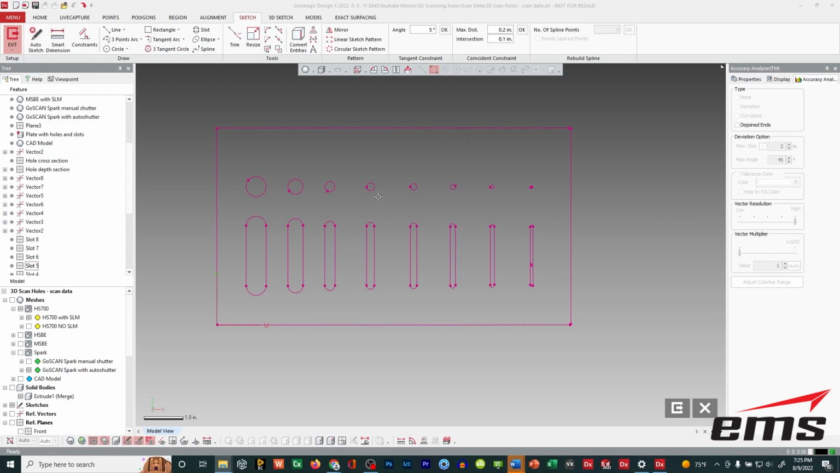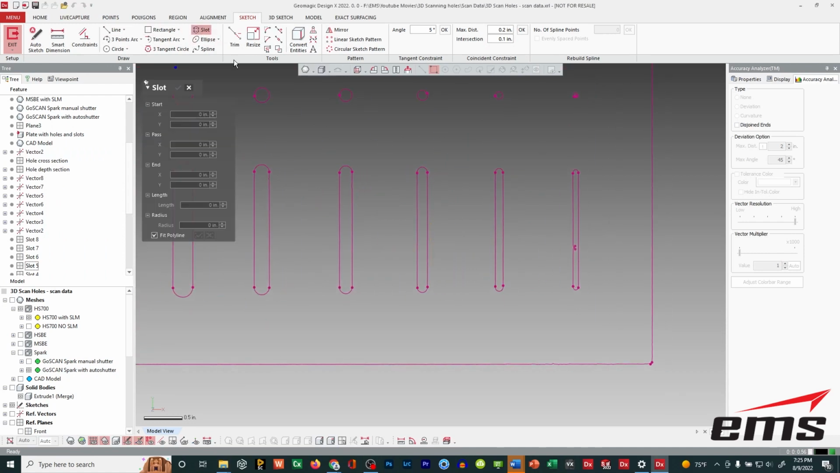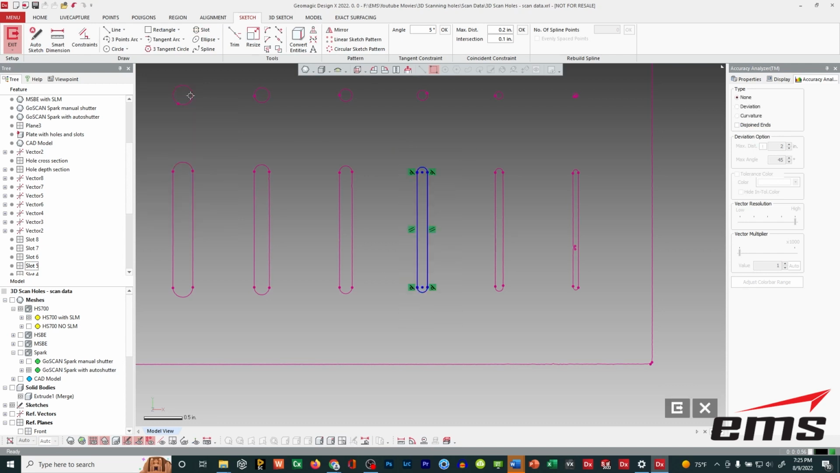Now we also did the same thing for the slots. So if we come in here and look at the section and we just go to our slot tool, and for example, we just window in, it's going to fit a slot through that data. And also we can do that accuracy analyzer and see what kind of accuracy. And if we're within a few thousandths of an inch, we're going to say, hey, that's pretty good.